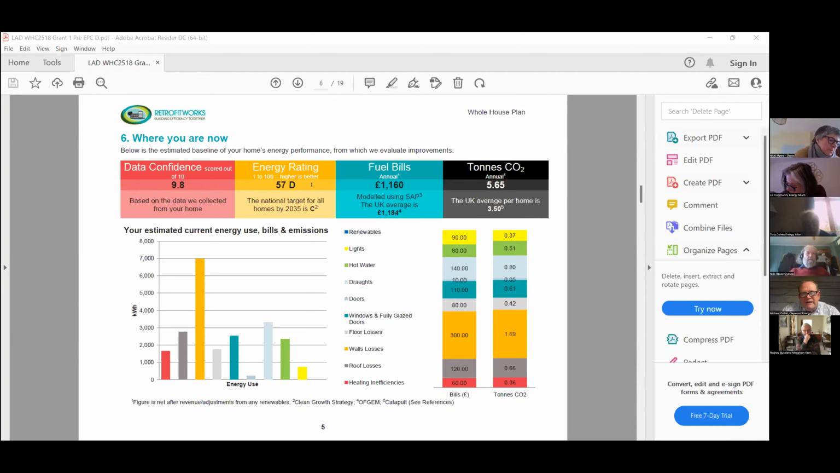It's giving you what the EPC rating would be currently, what the annual fuel bill is, and then your carbon tonnage, etc. This is what your property is expected to use, and this is what they reckon the average UK home is meant to produce. So again, you've got lots of information on the breakdowns of where the energy, in terms of kilowatt hours, is assumed to be used from the renewables, lights, hot water, etc.